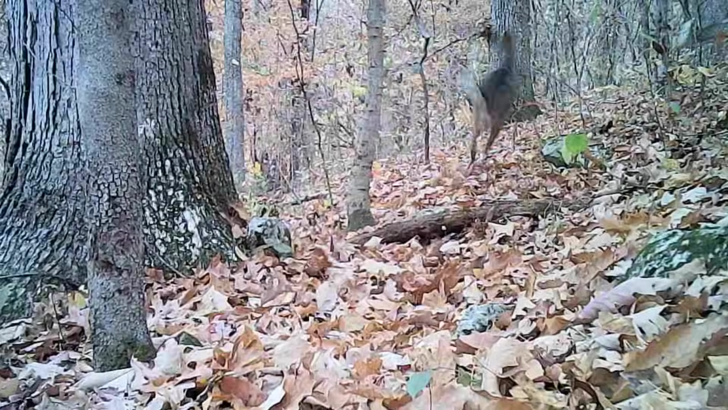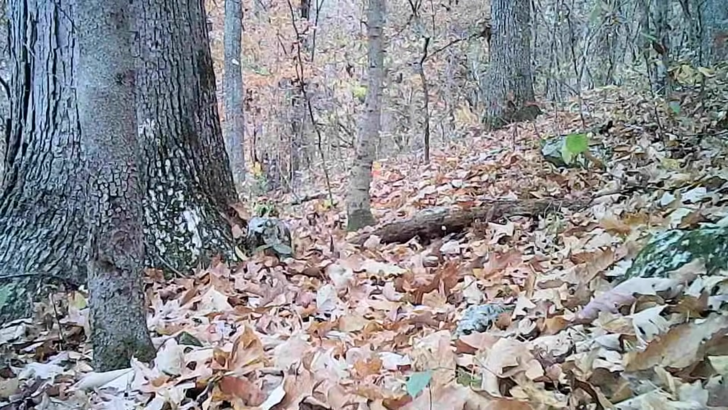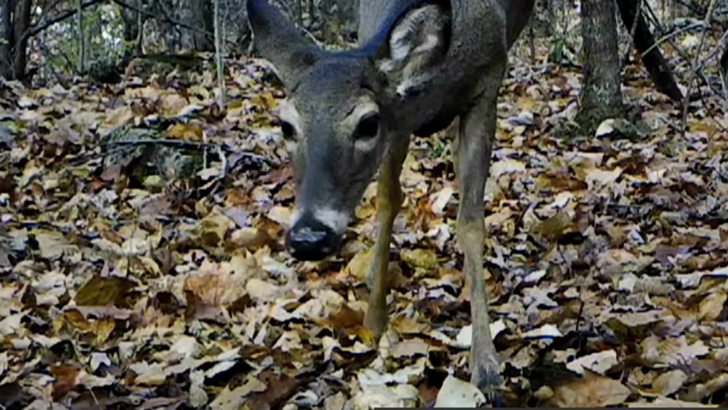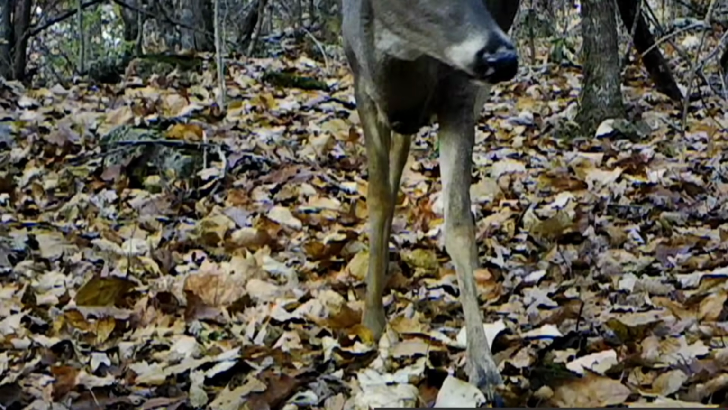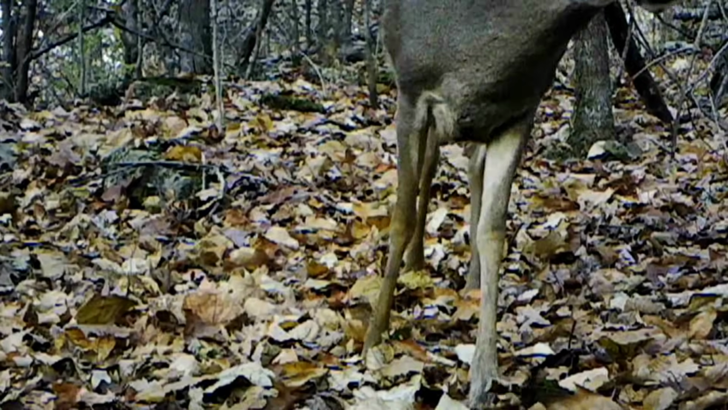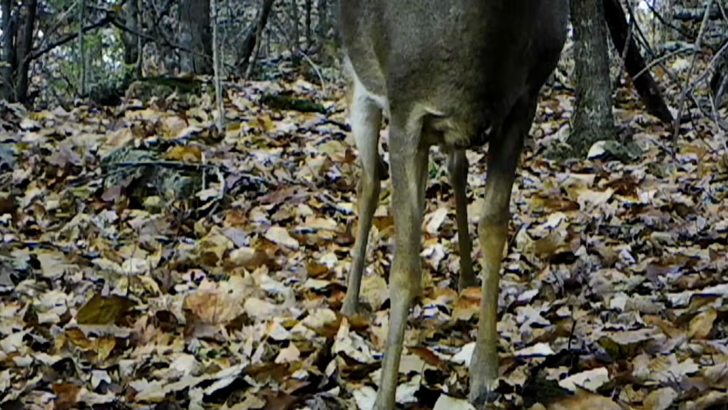And them deer, man, they can get gone quick, can't they? They can do some running. And these little old does, they just browse around. Come right up to the camera. They don't care, they're curious. They know there's no danger.